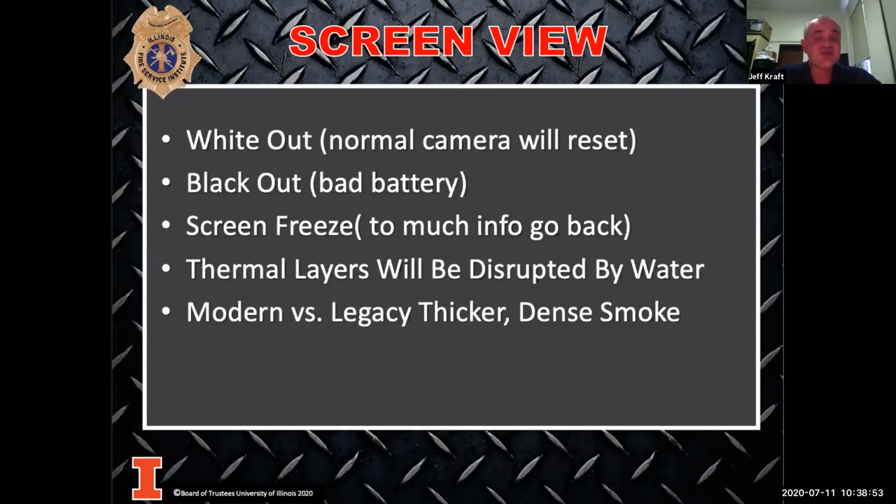Your screen freezing. That used to happen when you would scan a room if you moved too fast because the processors were taking in too much information or the rooms were too hot. You don't see it as much now, but just remember, if the screen freezes, if you're not truly paying attention, you can absolutely miss an area of that room thinking you scanned it, but it didn't because it froze.